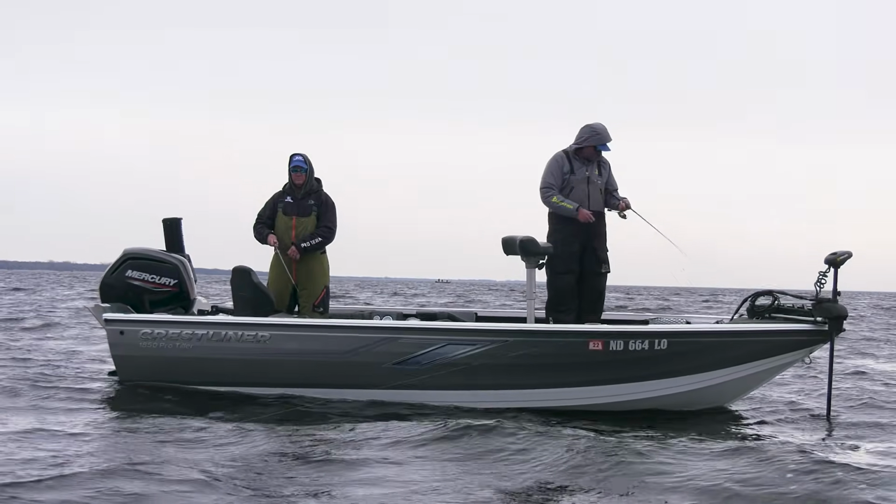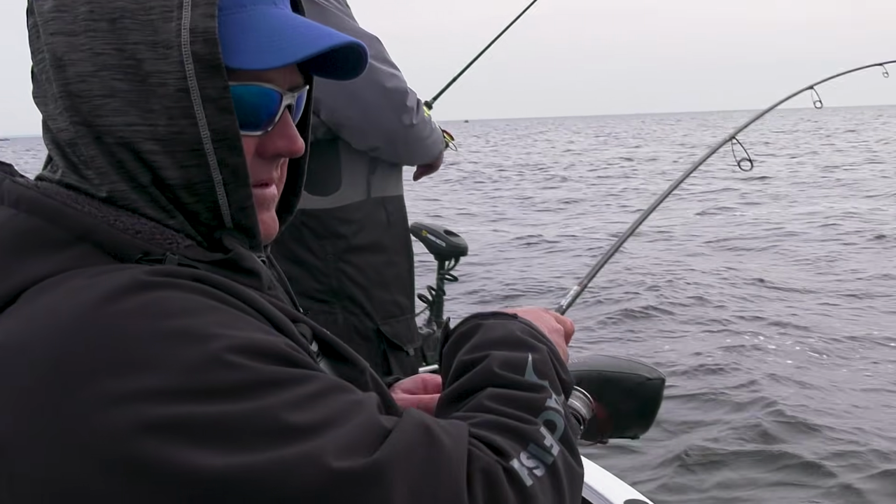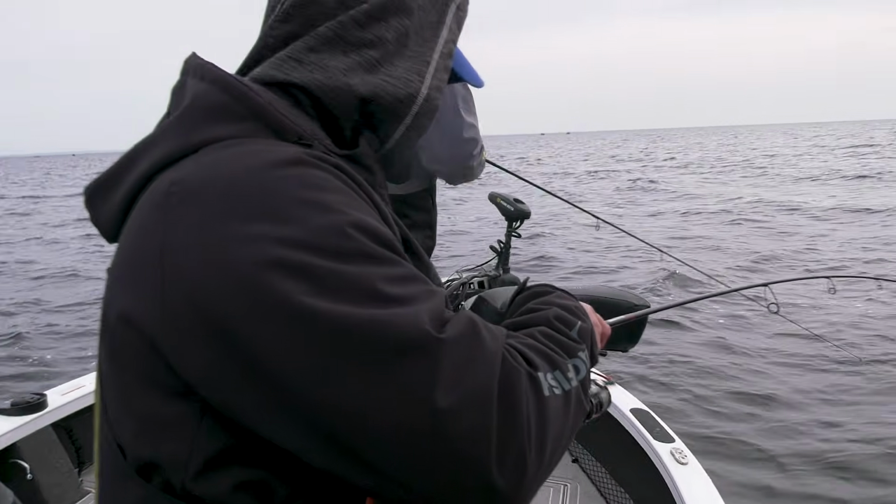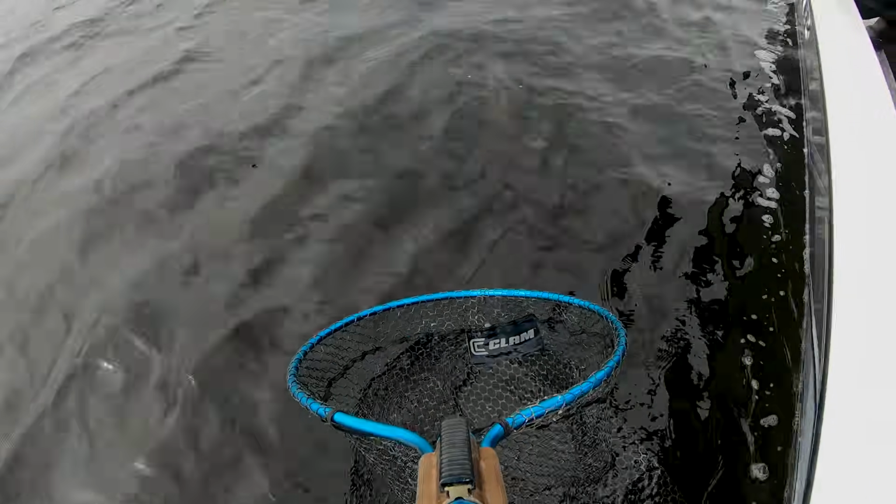Right back over here now. There he is. Got him? Yep. All right. Oh yeah, that's a nice one. Here, let me get reeled up here. Nice fish. Yeah, bring him on up here.